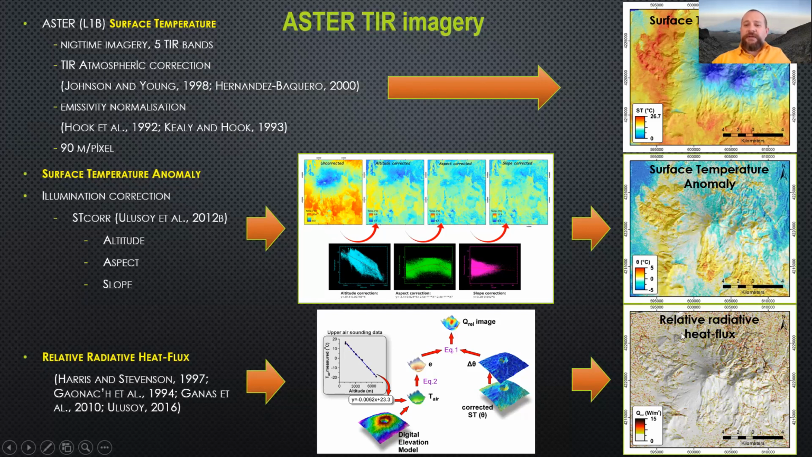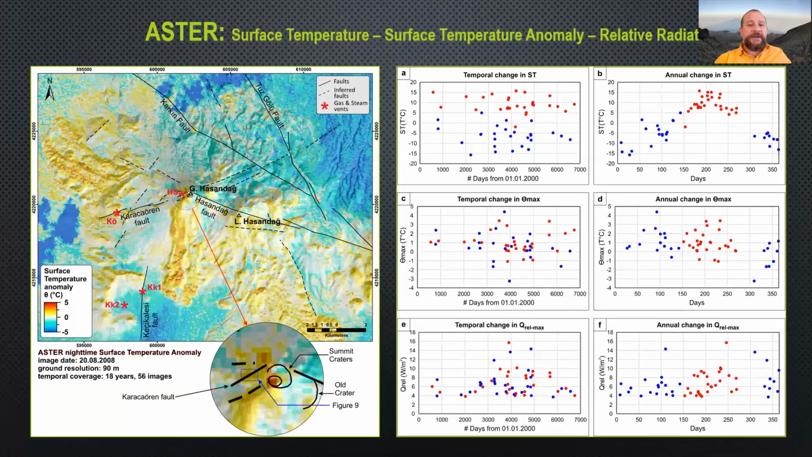At the end, we calculated relative radiative heat flux, by integrating upper air sounding data into the thermal remote sensing data. We calculated those values for 56 ASTER nighttime images through an 18-year period.